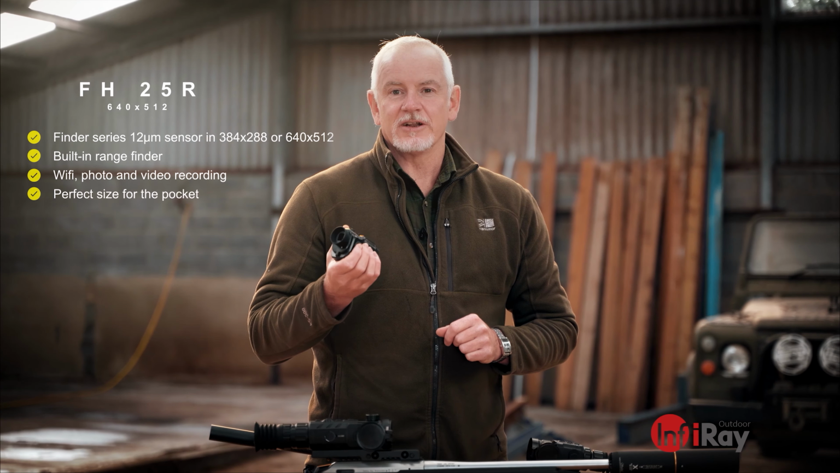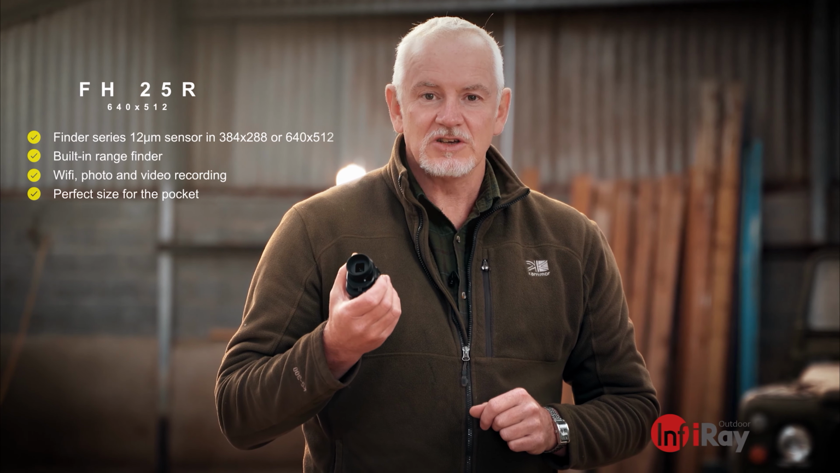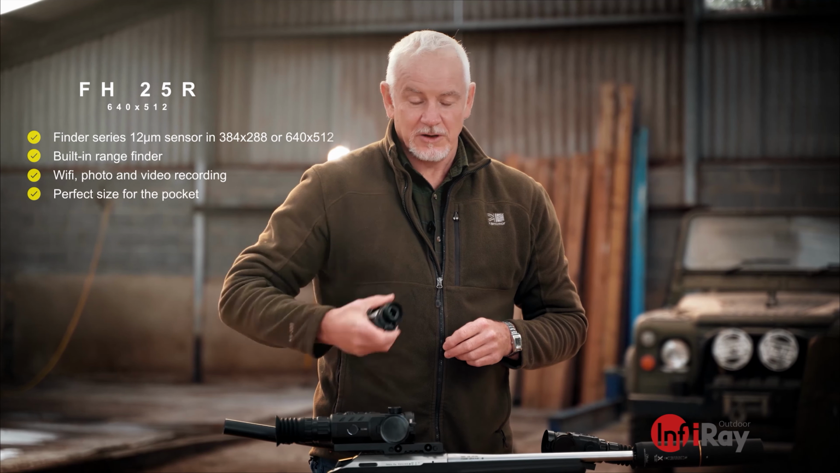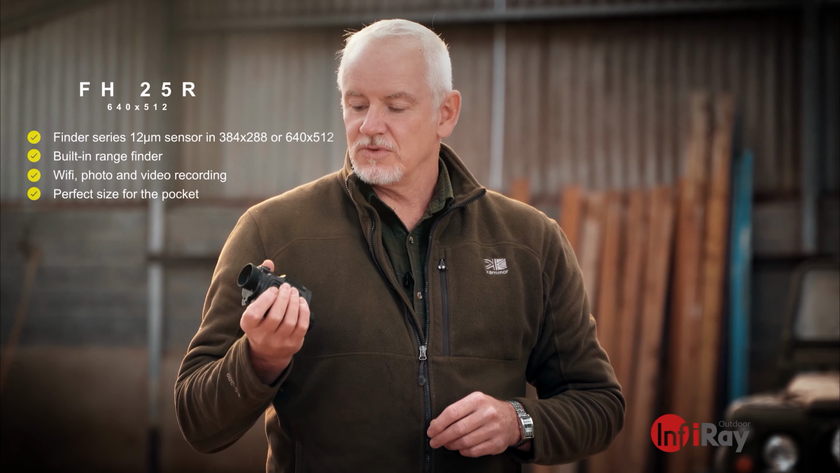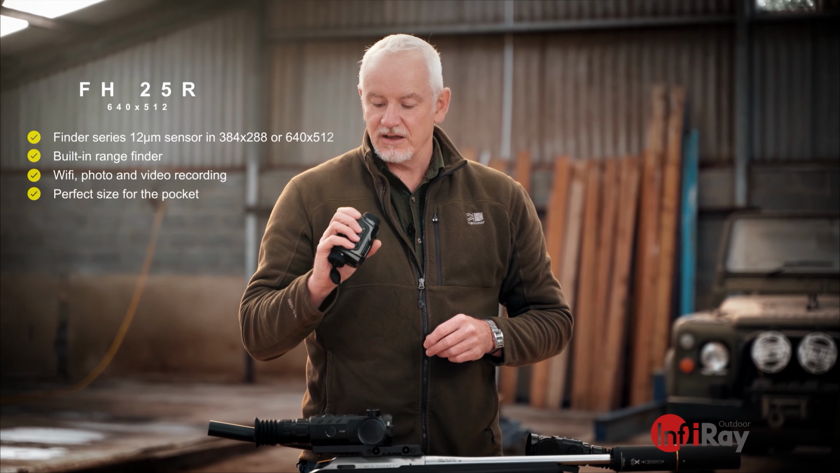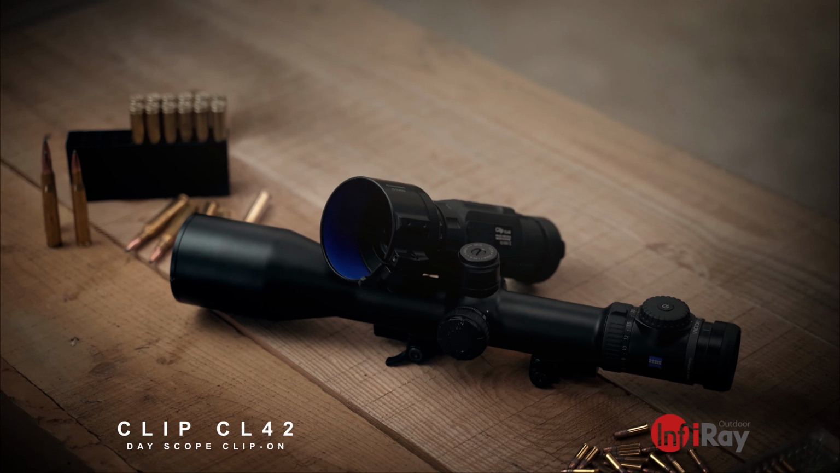It's a perfect little tool to put in your pocket if you need a little bit of backup for your binos, if you're going deer stalking and you want a direction of travel. Great little unit. You've got it in your pocket, bang it out, spot the deer, range it, get ready for your shot. It's tiny and a really, really nice picture for its size. Very, very impressive unit.